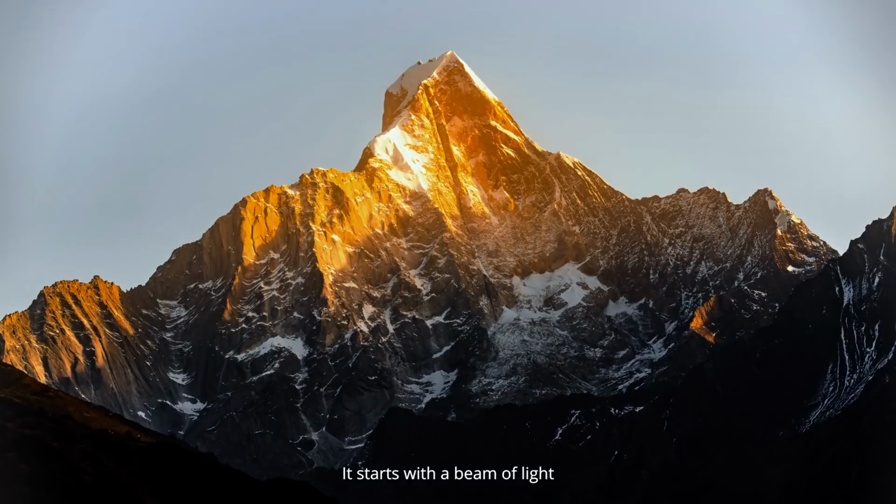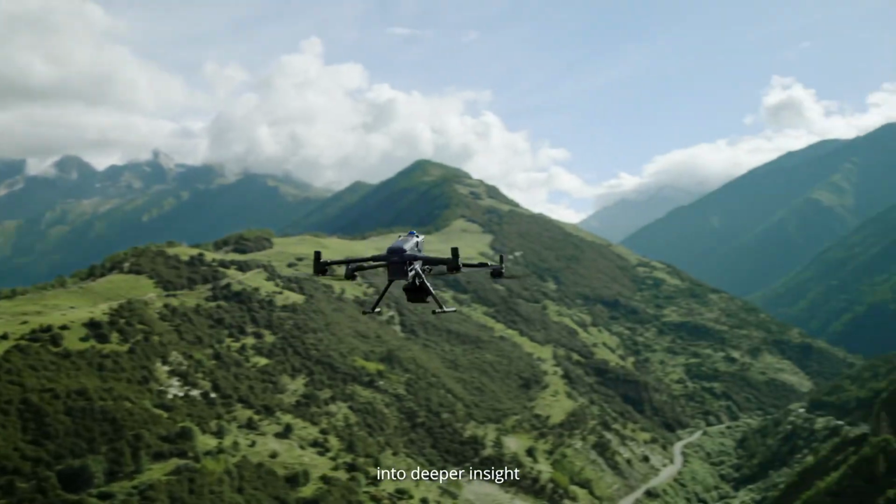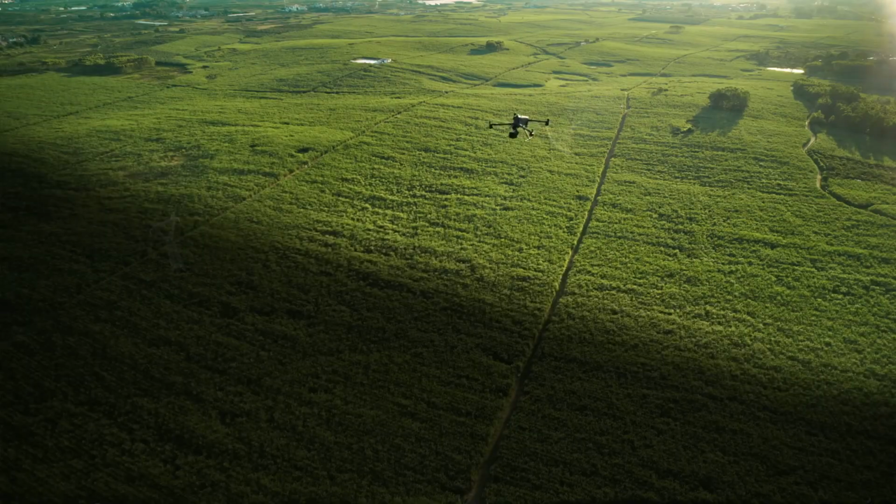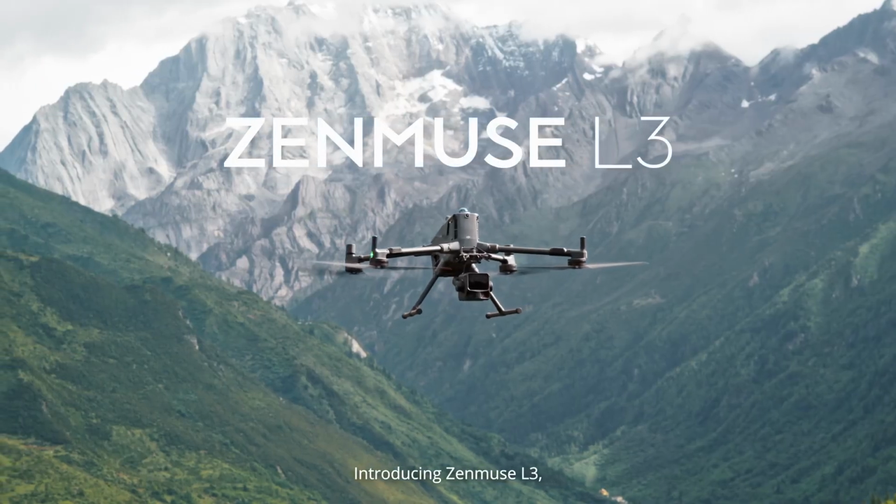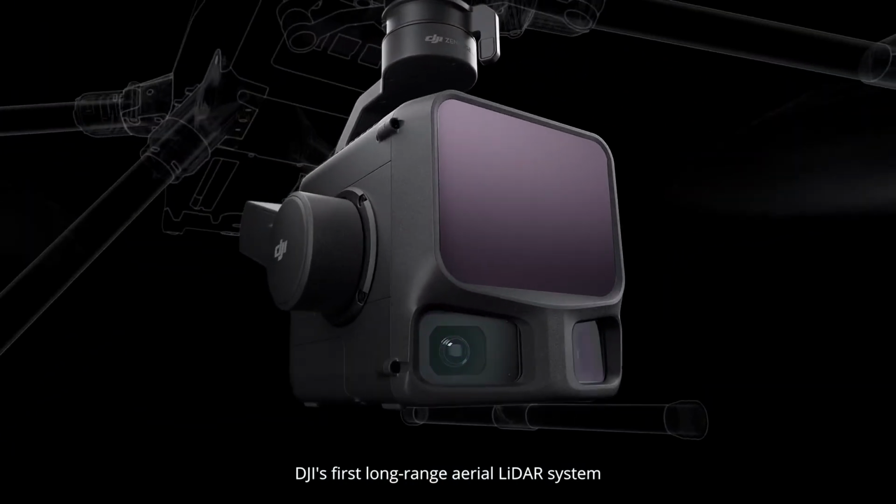It starts with a beam of light. Mapping transforms every signal into deeper insight. Introducing Zenmuse L3, DJI's first long-range aerial LiDAR system.